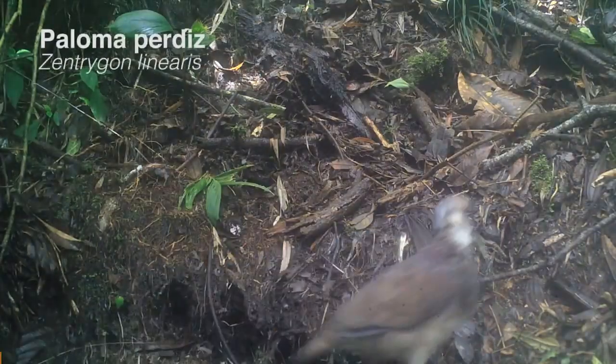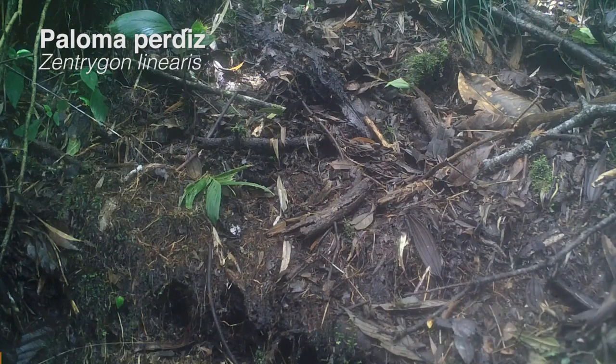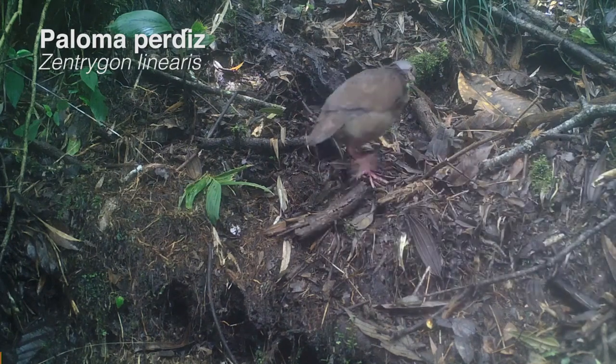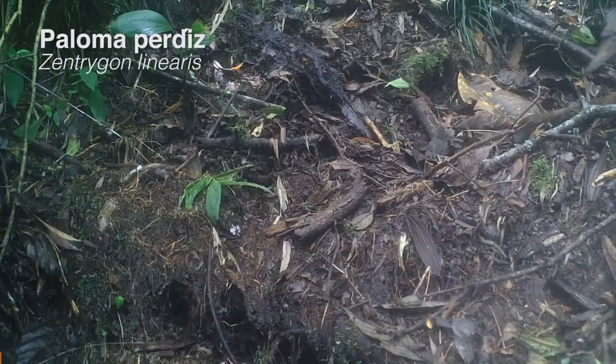Another discovery made through trail cameras in El Globo was the presence of the very difficult to observe bird, Paloma perdiz embridada, which was not known to live in these mountains. Thus, its range of distribution could be increased.